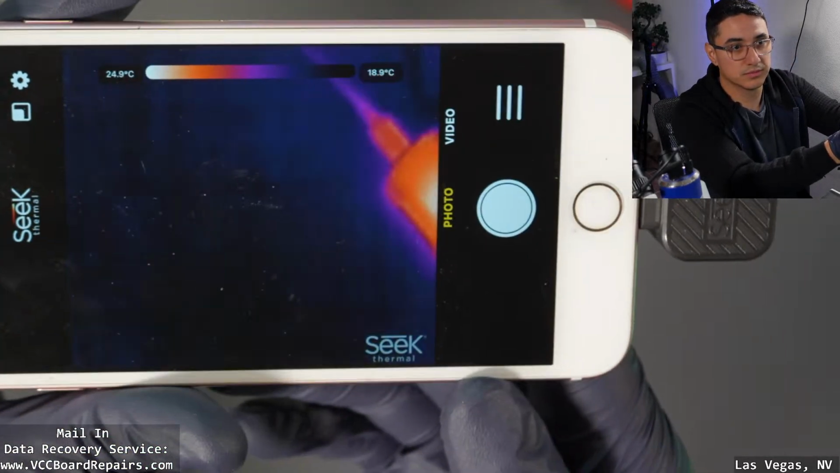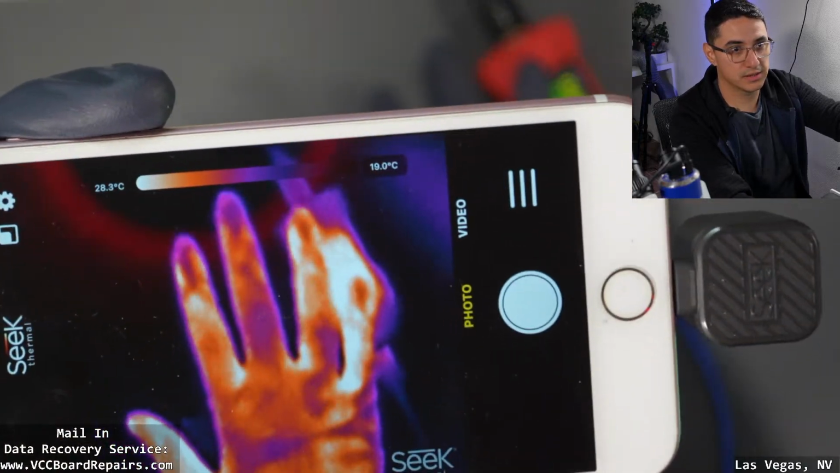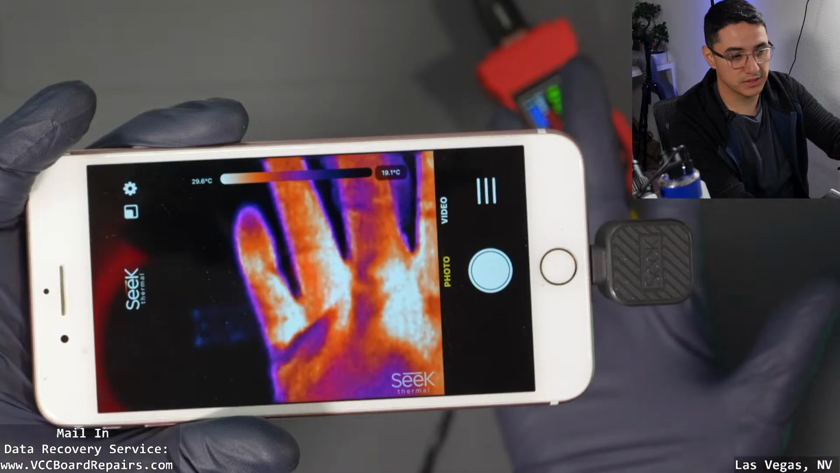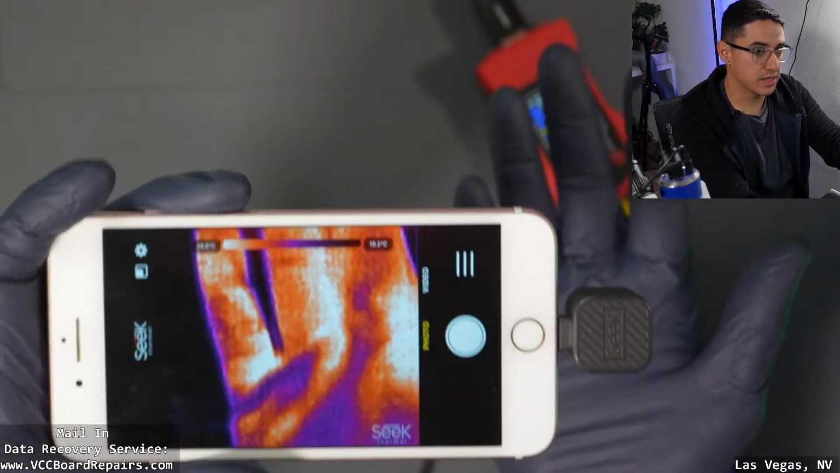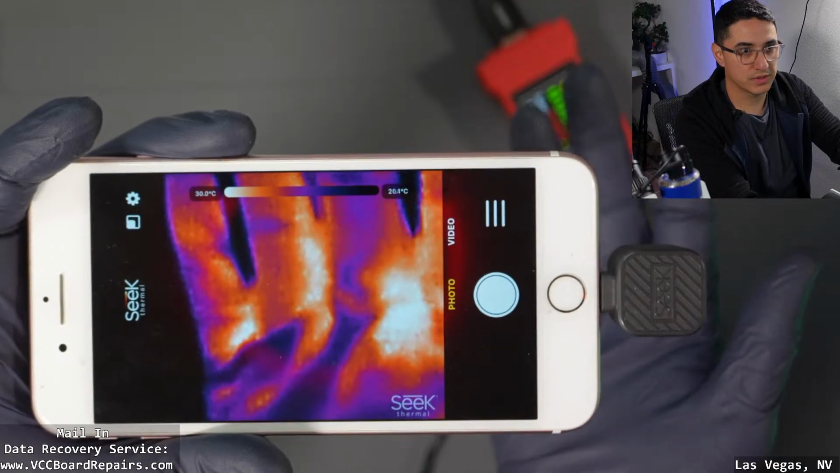So, look at that. So you can see my hands. Now, one thing I'm noticing is it seems to be in focus in a much... I wonder if it's autofocusing.